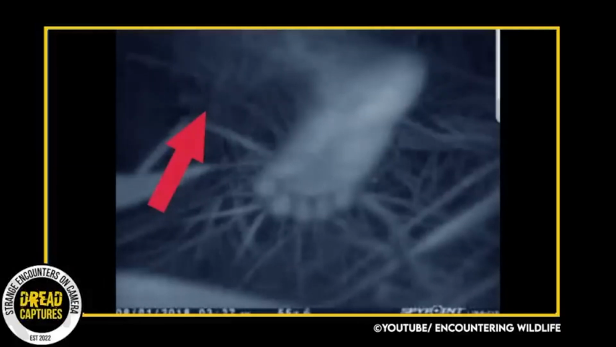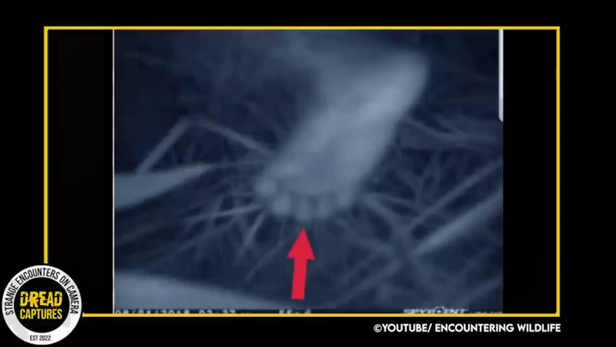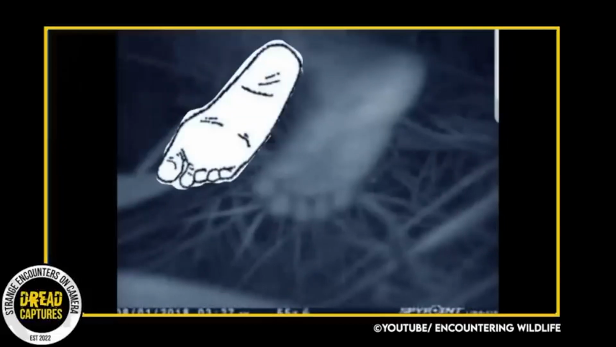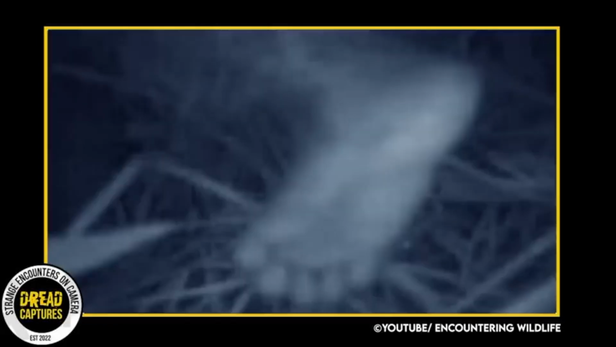Additionally, the fur doesn't look like it belongs to a bear, and it lacks the characteristic features of a bear's foot. One of the peculiar things about this foot is that all of the toes are almost the exact same size, unlike a human foot, which has a distinctive big toe. The unknown foot seems very symmetrical, which is strange in itself. So the question remains, is this a human foot, a hoax, or an unknown creature?